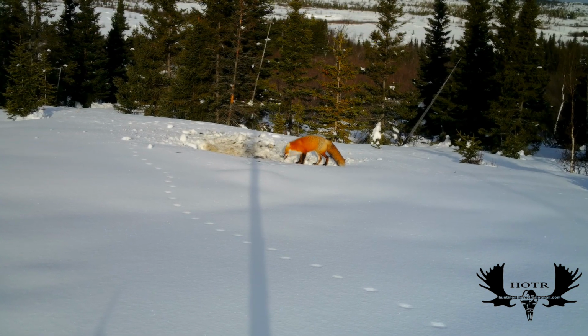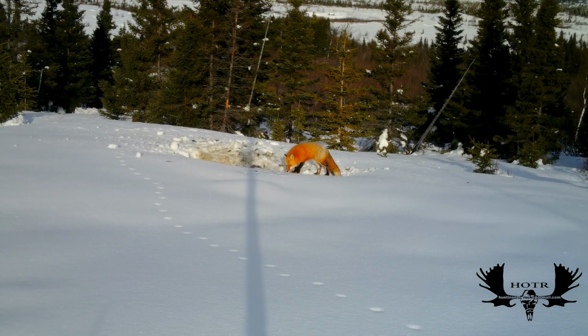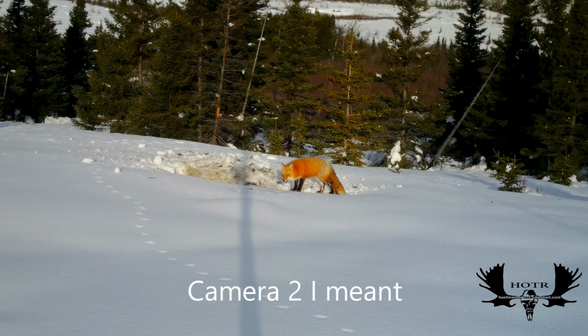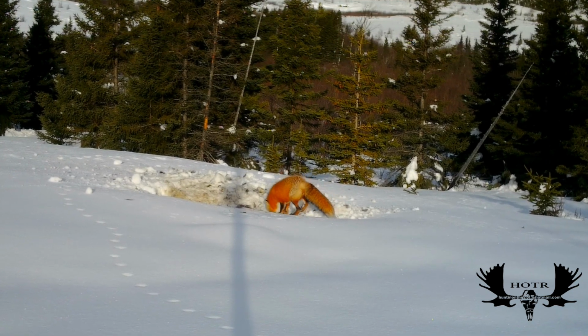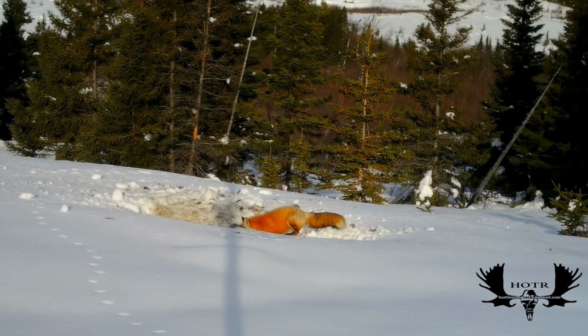Of course, there was going to be a fox here. Seems like there's many more fox around than there's coyotes. And same as camera one, this fox was beautiful. Really nice color. And I just thought I'd save it and add it to the video as well, because it was worth looking at. Beautiful colors.